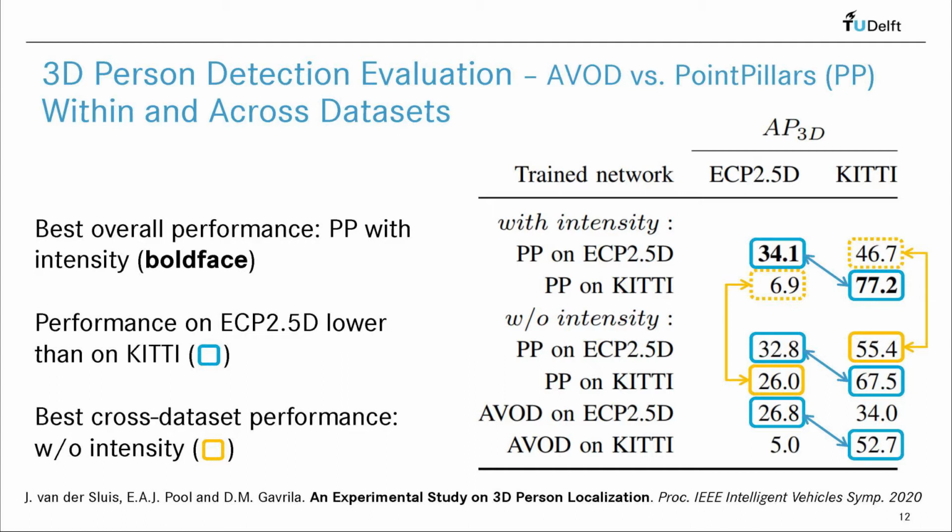The table rows relate to which methods were used and on what training sets, and whether LiDAR intensity was used in addition to 3D point cloud data. The table columns relate to what test set was used. One observes the following results from the table.